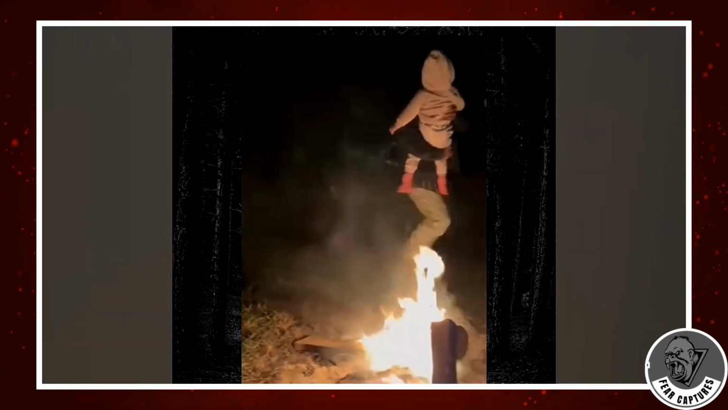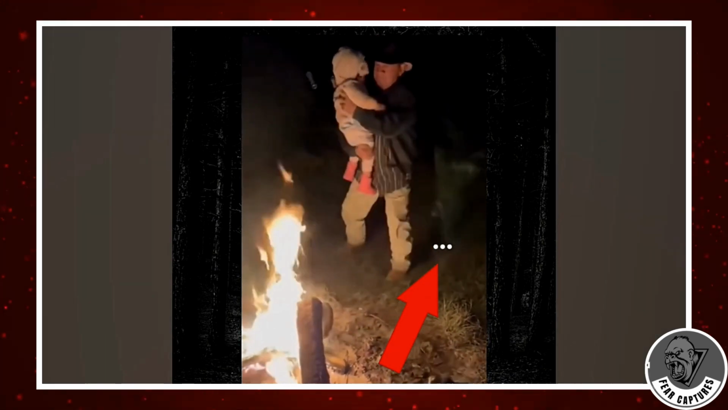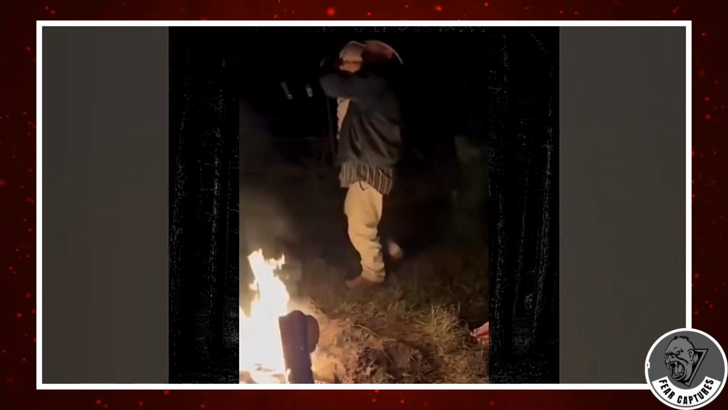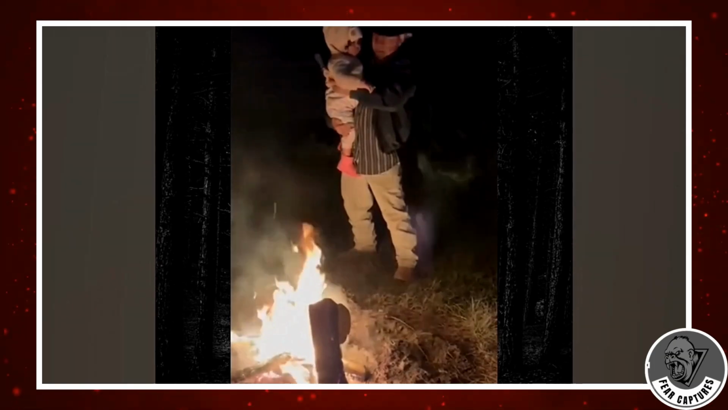At first it's barely noticeable, just a shadowy blur in the background. But as the pair continues dancing, the figure moves with them, trailing just behind. Its form is dark, its presence ominous. Yet nobody seems aware of it. It wasn't until later, when the girl's mother reviewed the footage, that the horrifying truth came to light.